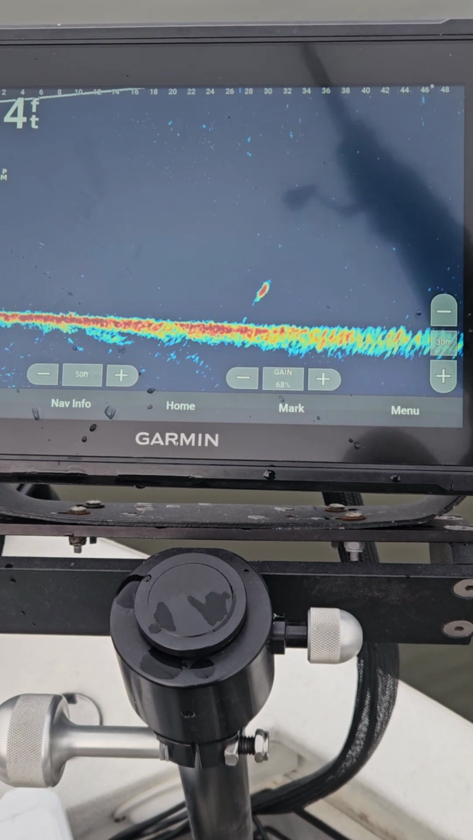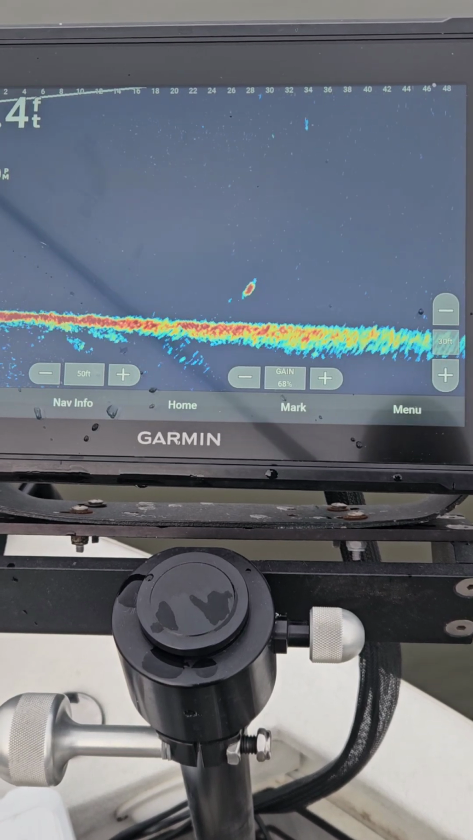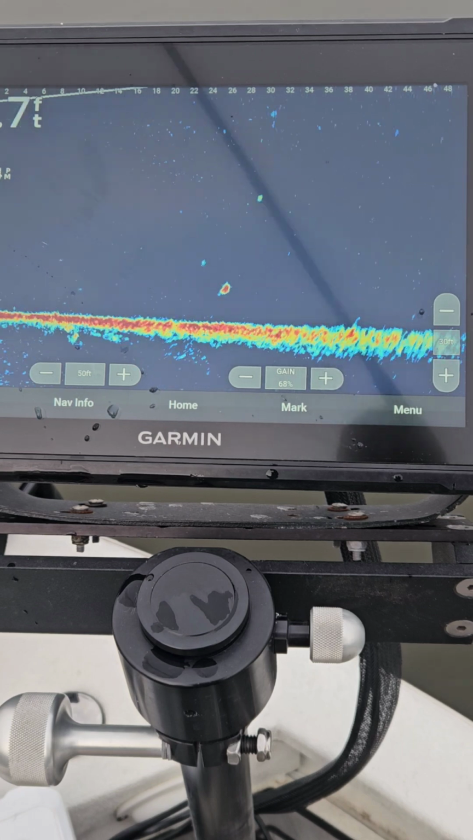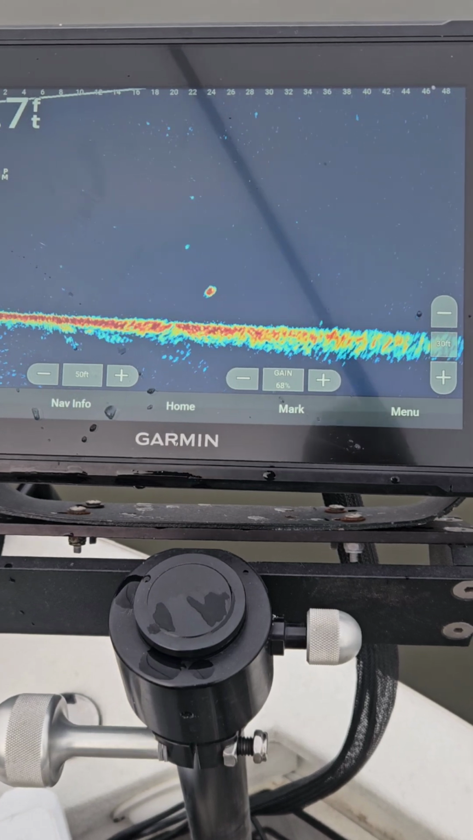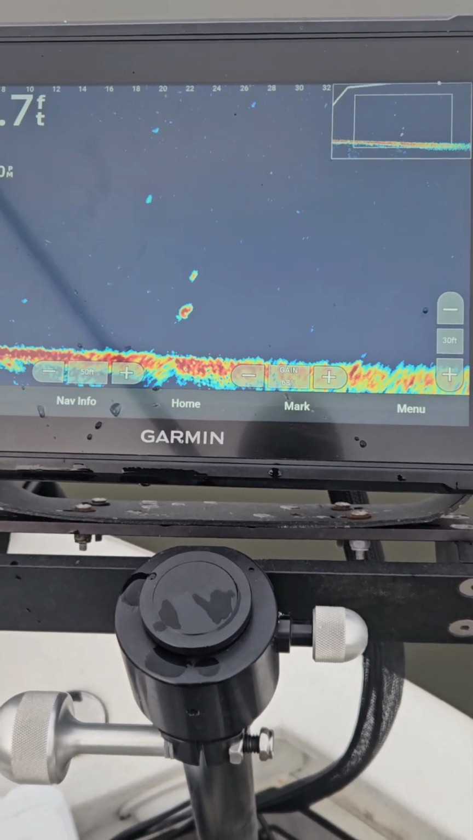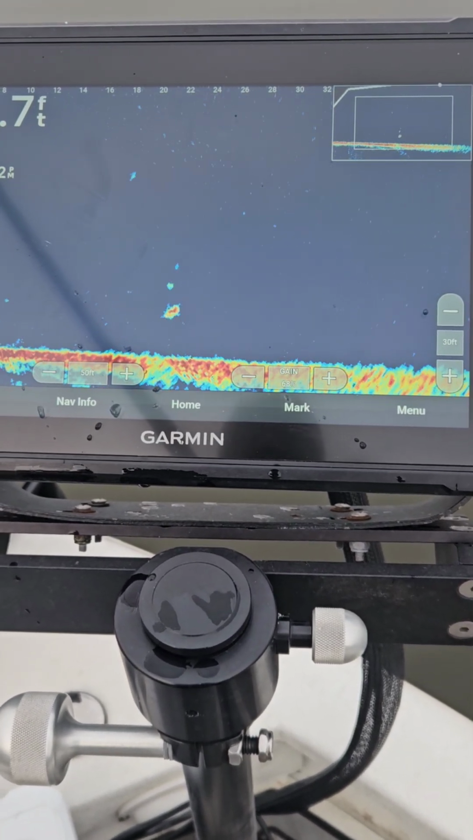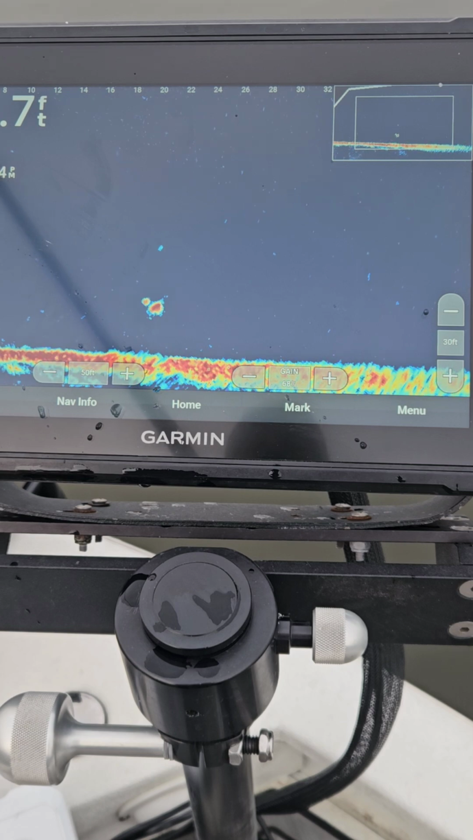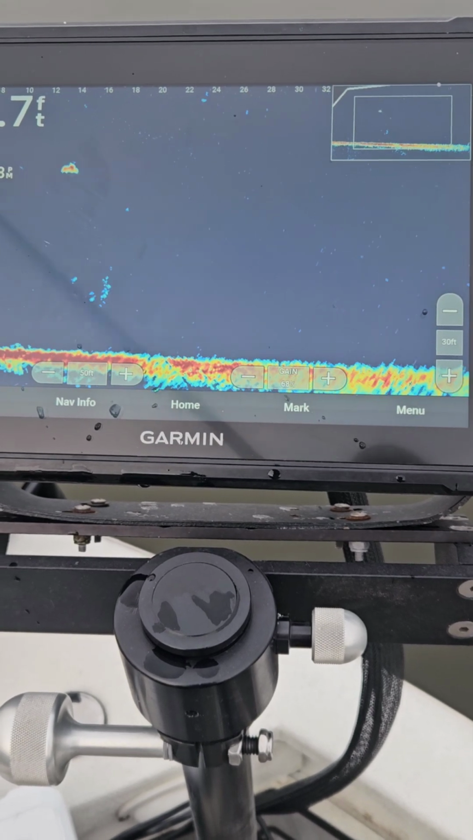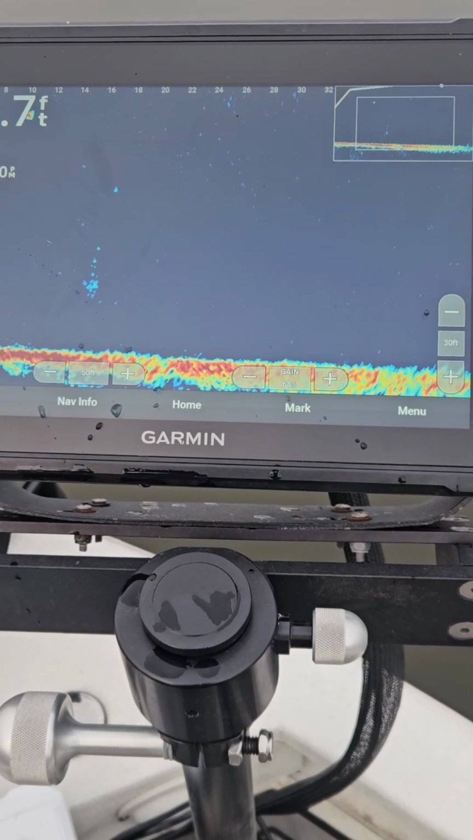Pitch that jig out. Let that sucker ski down there. Stop it right above his head. And hold it. And bang. That's how you do it right there. Man, gosh, that's so fun.